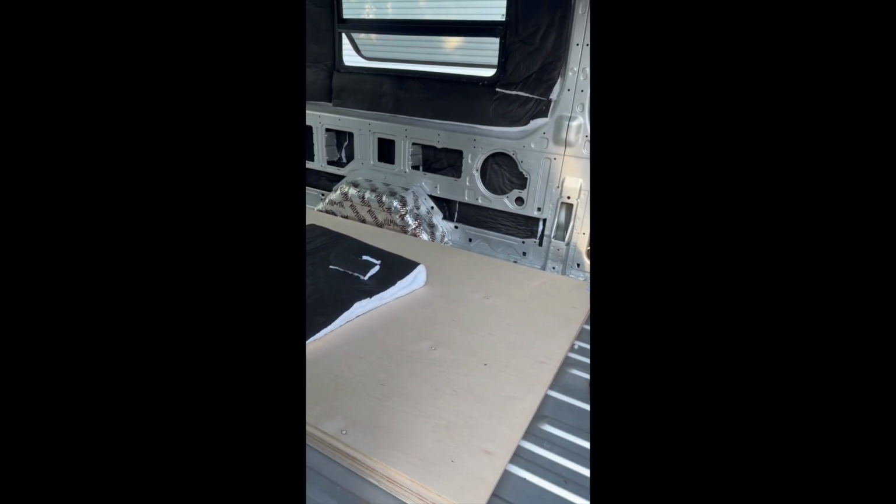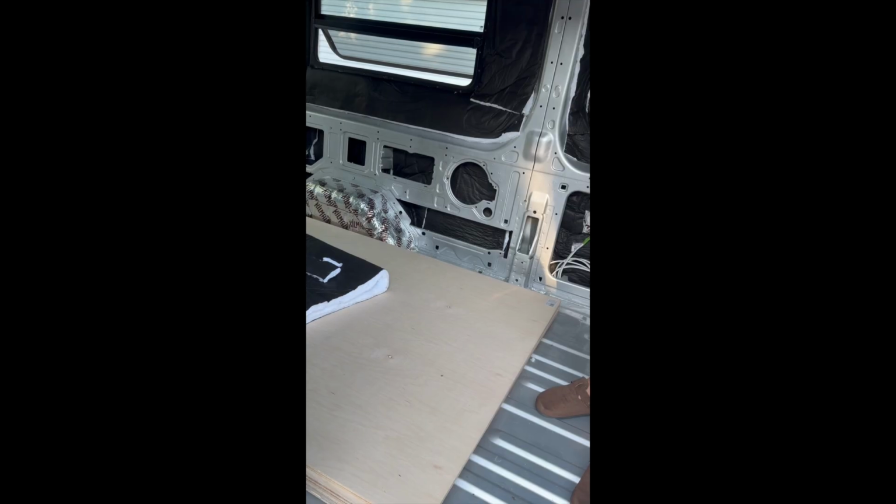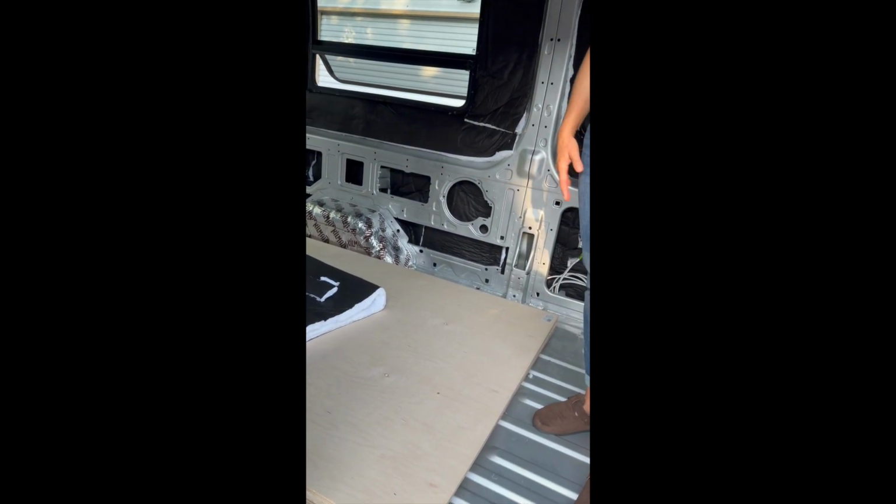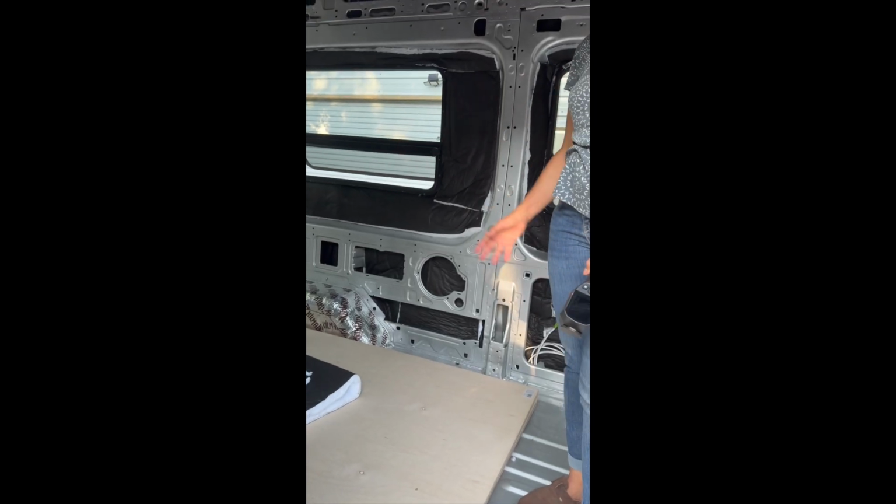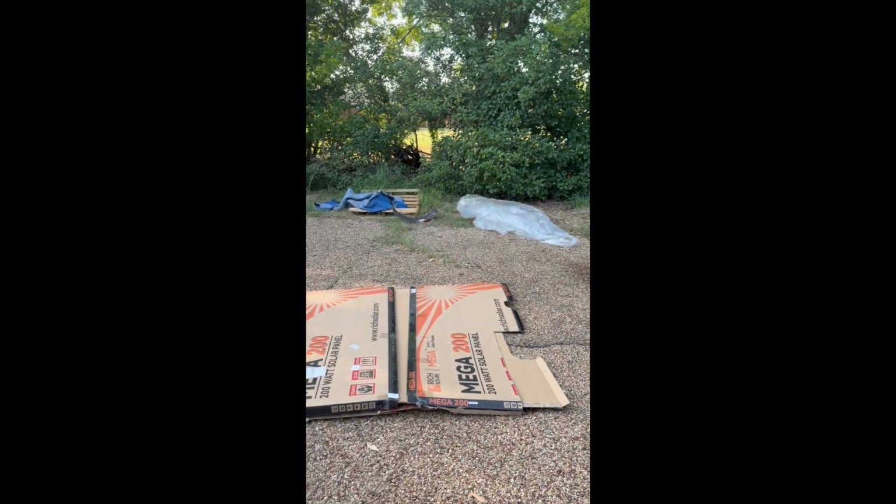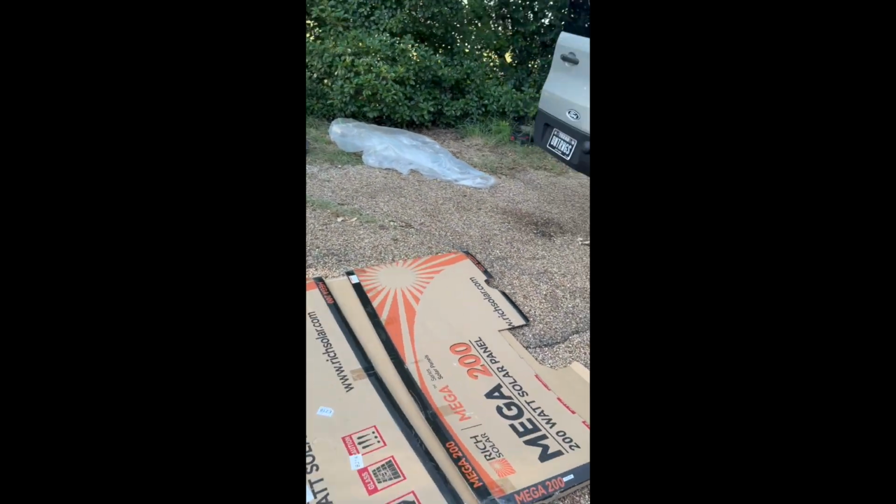We already got the material for that, and this should be about the amount that we need. Chris has already figured out which part is going to go where with the cardboard.